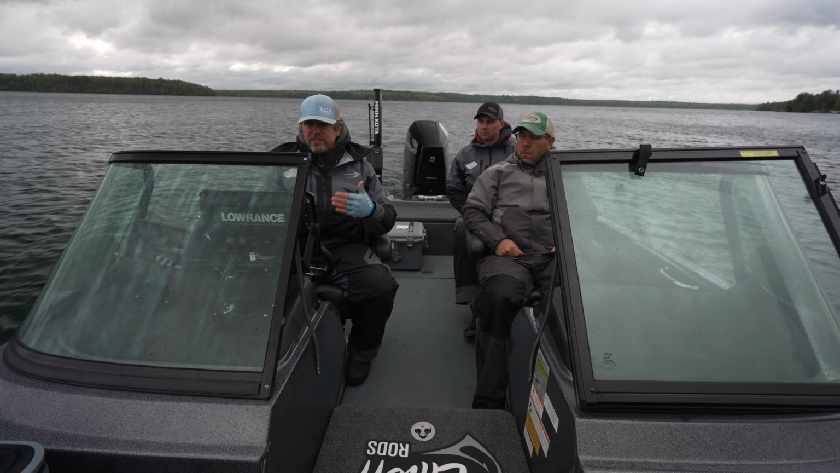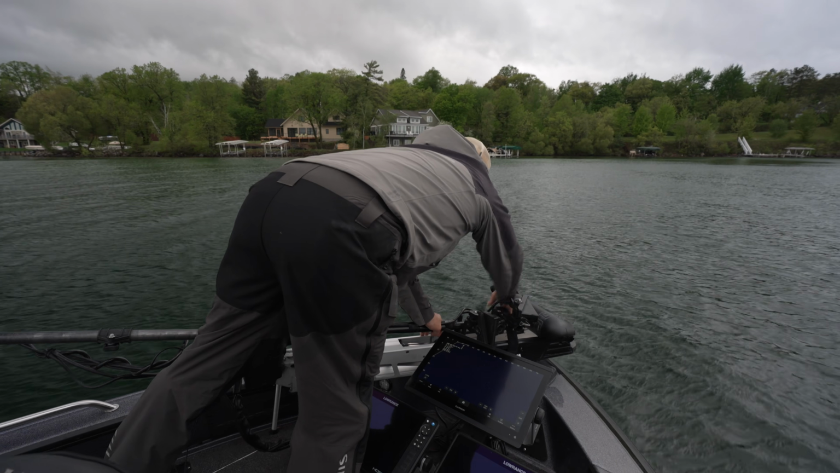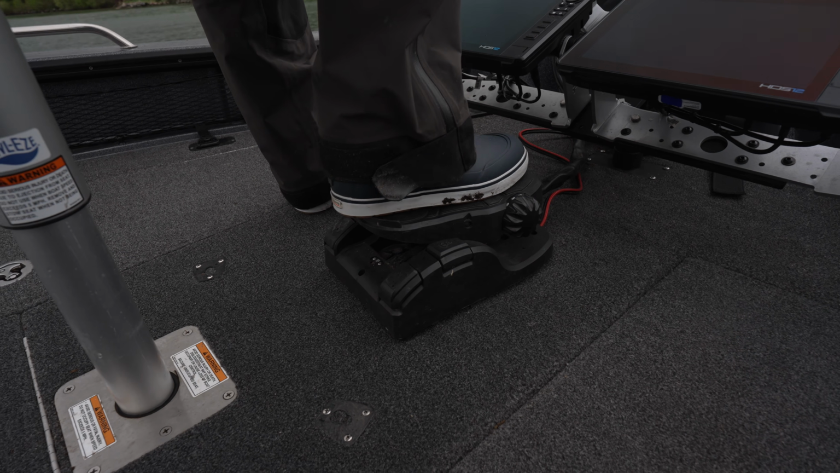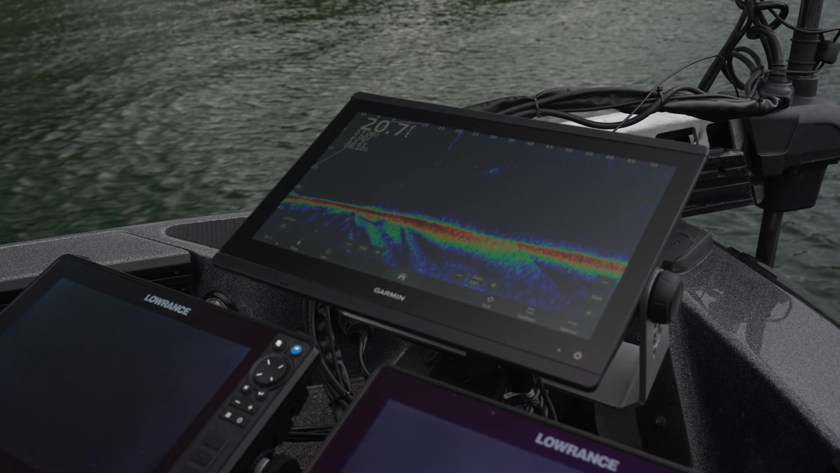We're going to start with the deep edges in Walker Bay, and once we find them, we'll decide what we're going to do presentation-wise. We'll jig them in with leeches, red tails, creek chubs. We got it all, artificials, and maybe even some bobbers. So we'll start with finding fish, and we'll go from there.